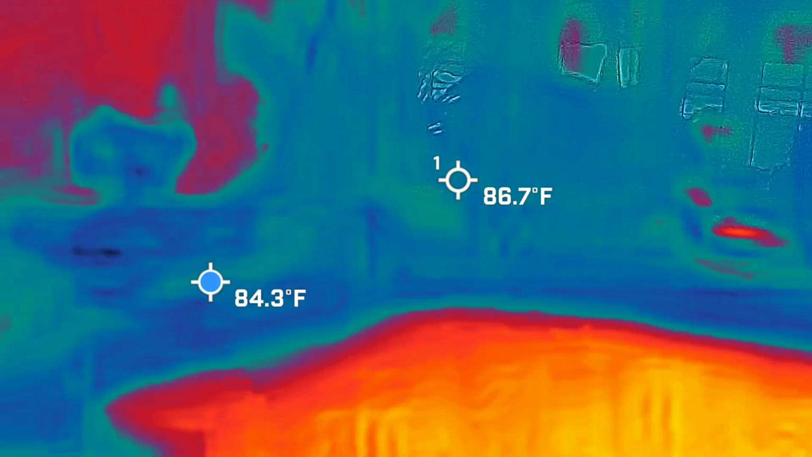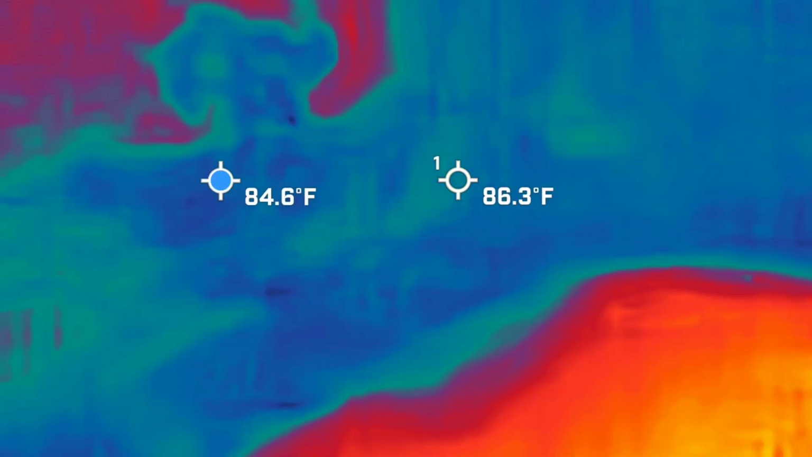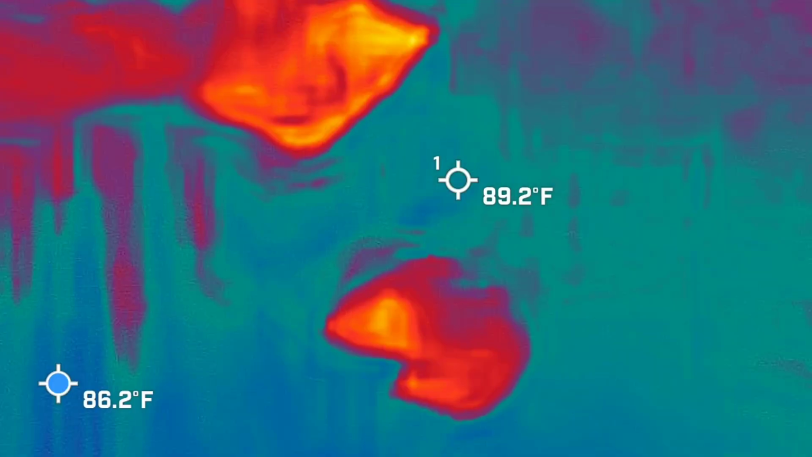Alright, so I will tell you that this space is one of the reasons why I give that heated warning at the top of the tour, by the way. You can give your hand a break.